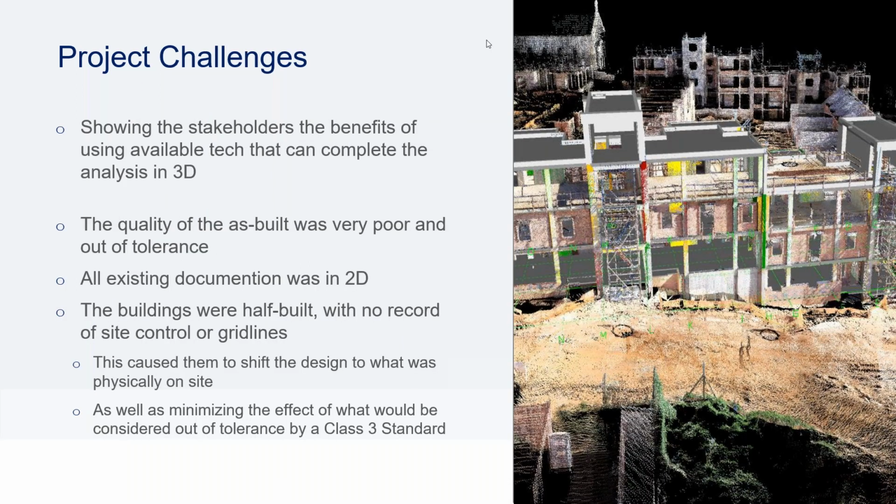Now, some of the project challenges that we came across was, first and foremost, to convince the project stakeholders that actually scanning and doing a 3D analysis was in fact the correct and really the only way forward to understand what these as-built conditions were and give it to them in the detail that they required to understand the structural integrity of the building.